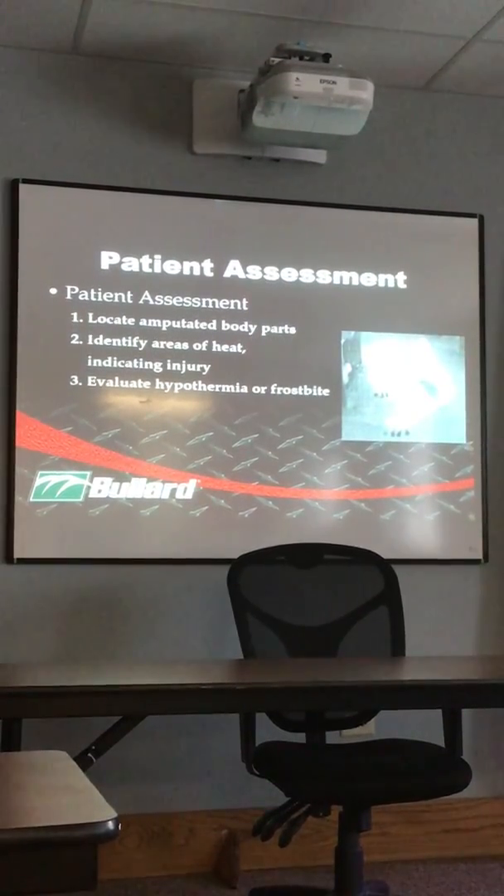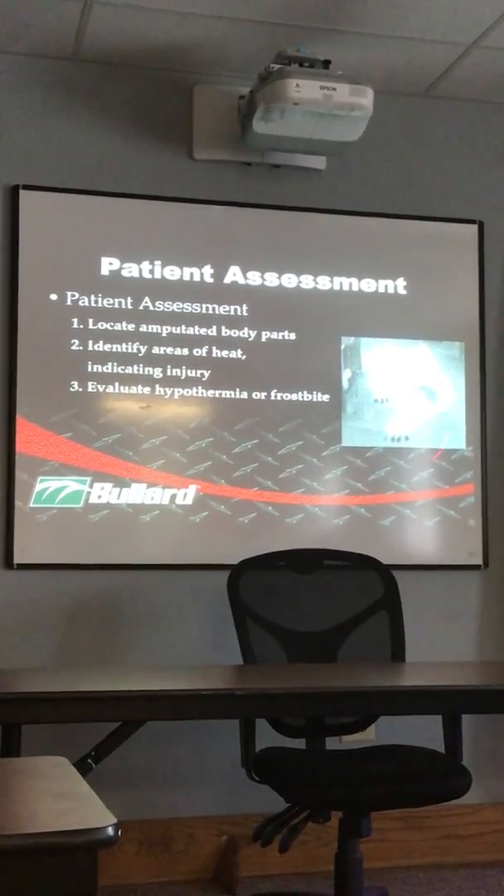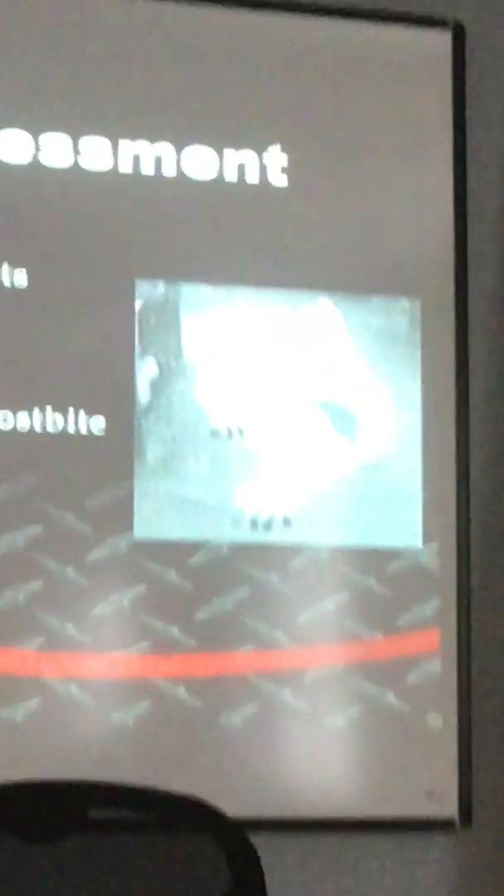Patient assessment on EMS calls. I've personally never used it for this, but somebody lops off a finger in a piece of machinery, or lops off a hand, pull up the thermal imager, see if you can find it if it's stuck somewhere. This is obviously a very old thermal imaging picture. It looks like Bigfoot here, but he's got some frostbite digits, it looks like. So using it for maybe hypothermia or heat injuries.